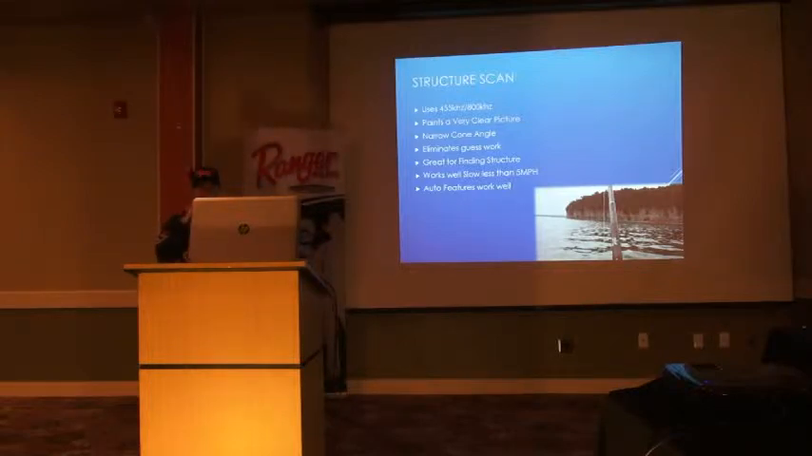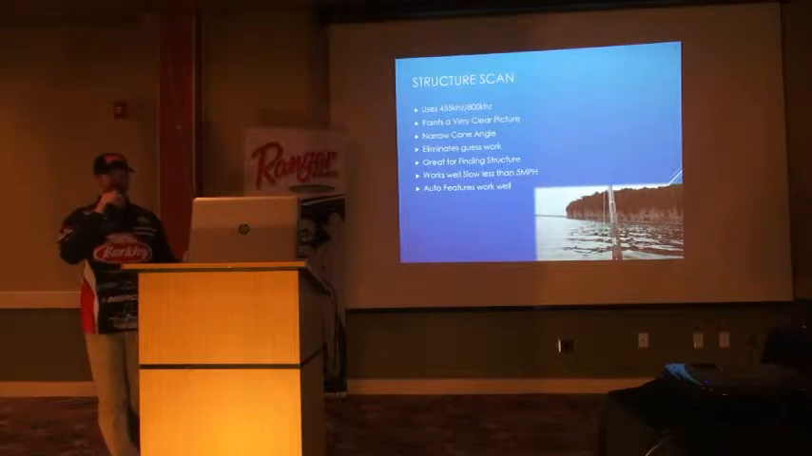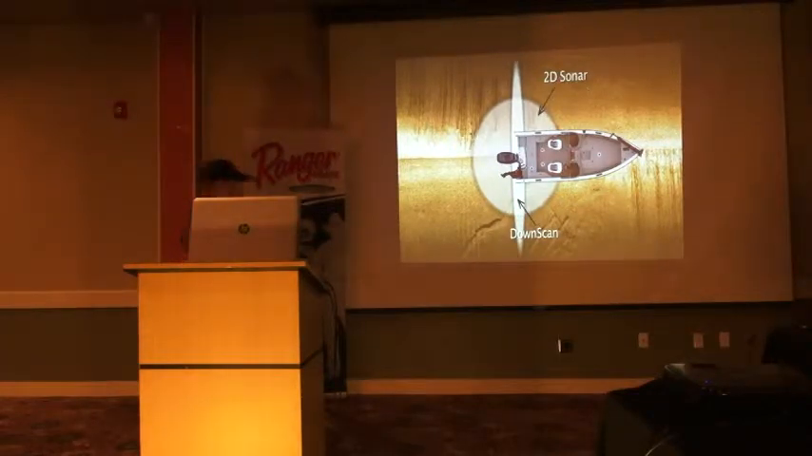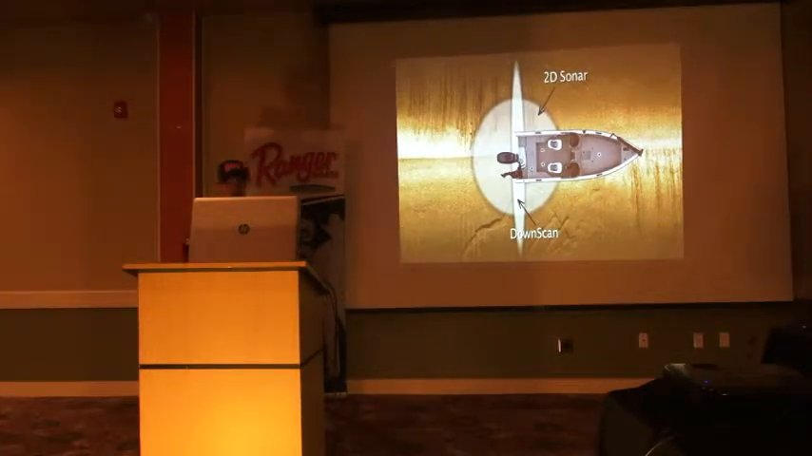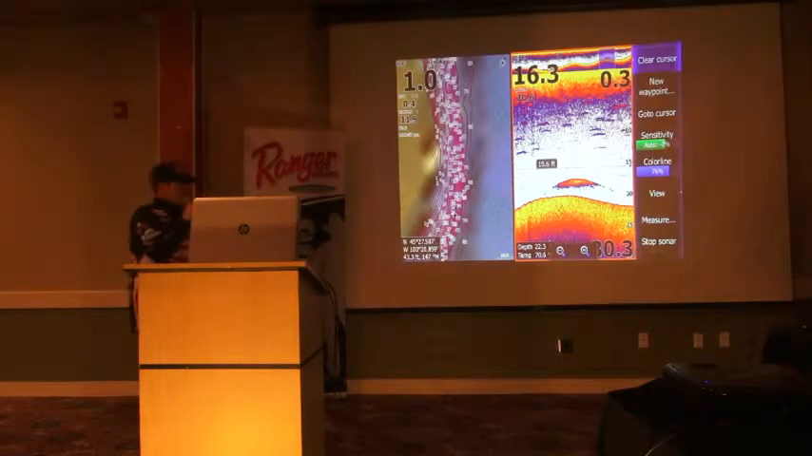But the faster you go, the more compressed it gets, just like two-dimensional sonar, but it's a very narrow band. So it gets even more compressed than two-dimensional sonar was because it's not covering very much. Like I showed you in this slide before, your traditional sonar is this big cone here, which shows a lot of different things, which is not always a good thing. A down scan is just a very narrow band, so it paints a very clear picture. It goes off to the side of the boat more than it goes out to the front or the back of the boat does. So this is that same picture I showed you guys earlier.